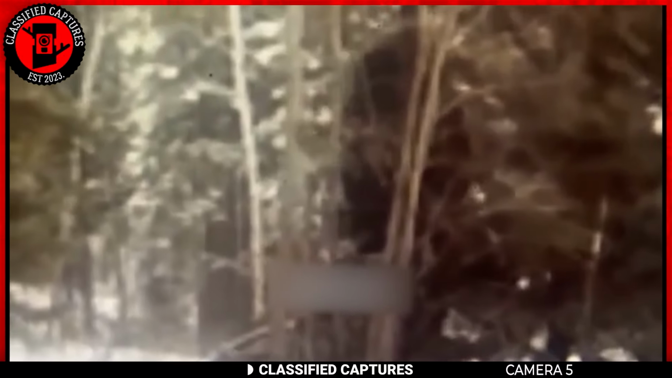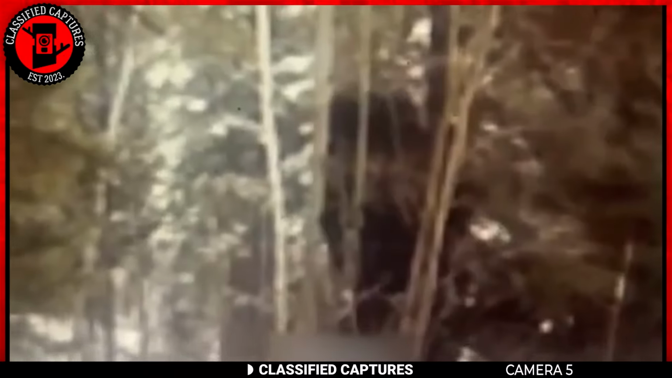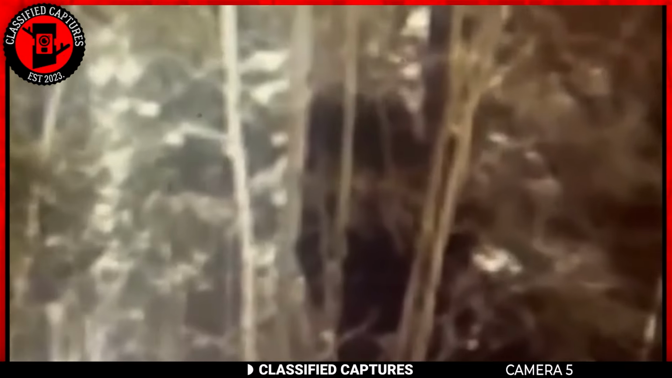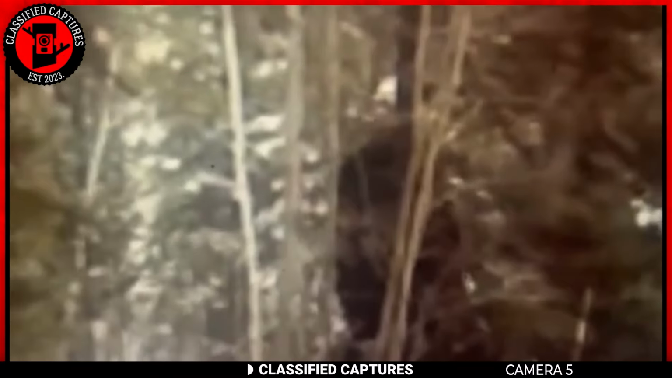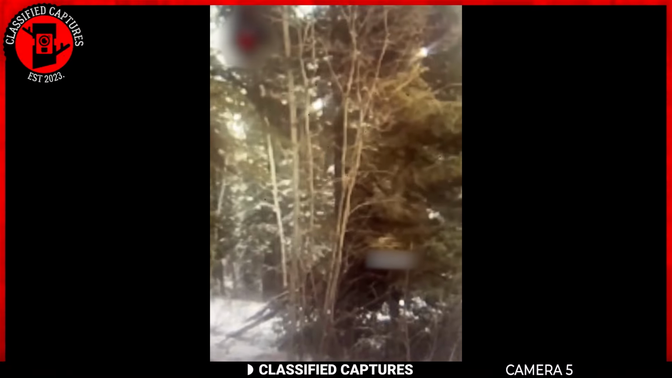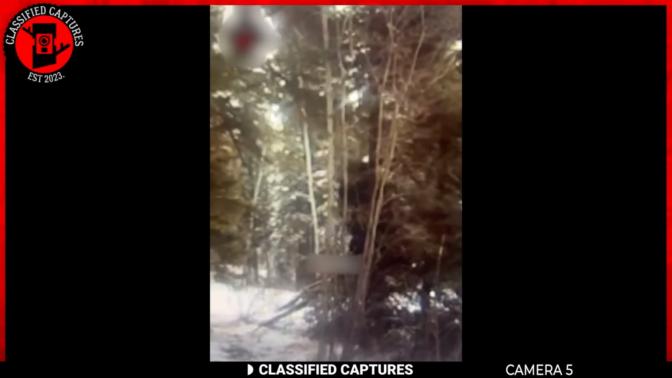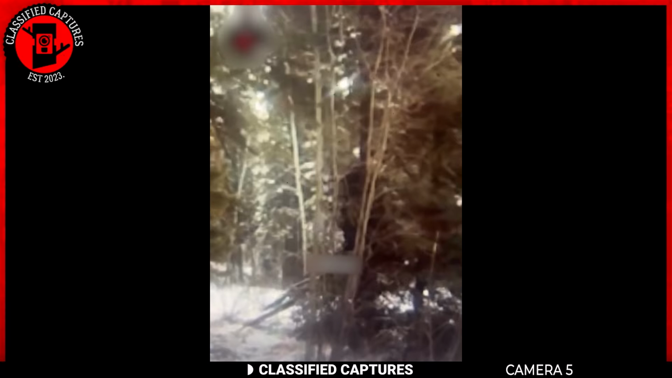The man who captured it initially thought he was seeing a bear standing upright between the trees, so he quickly pulled out his camera to film. But as he continued recording, it became clear this was not a bear at all. The figure stood about 8 feet tall, with a broad, muscular frame and an unusual head shape that didn't resemble any bear.